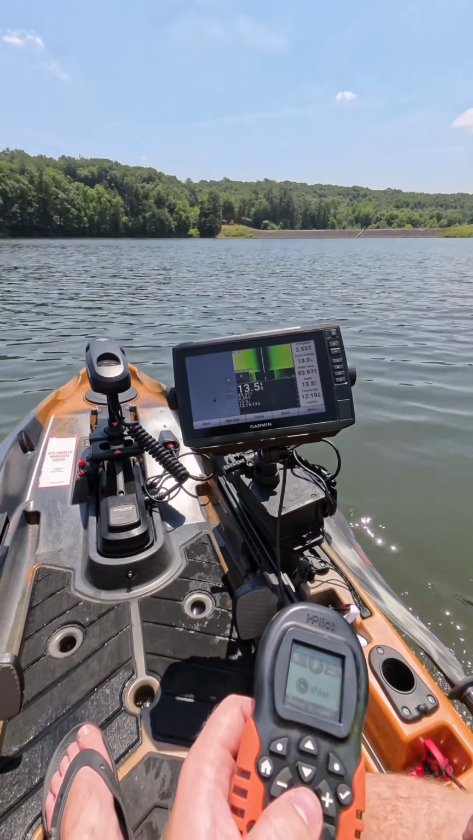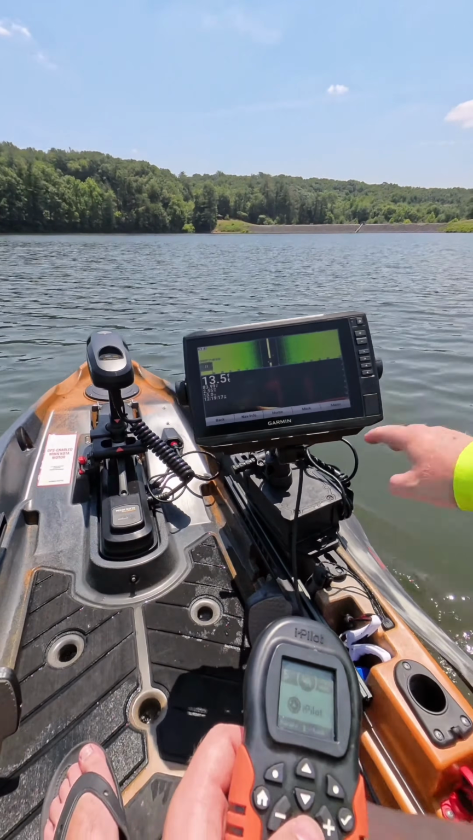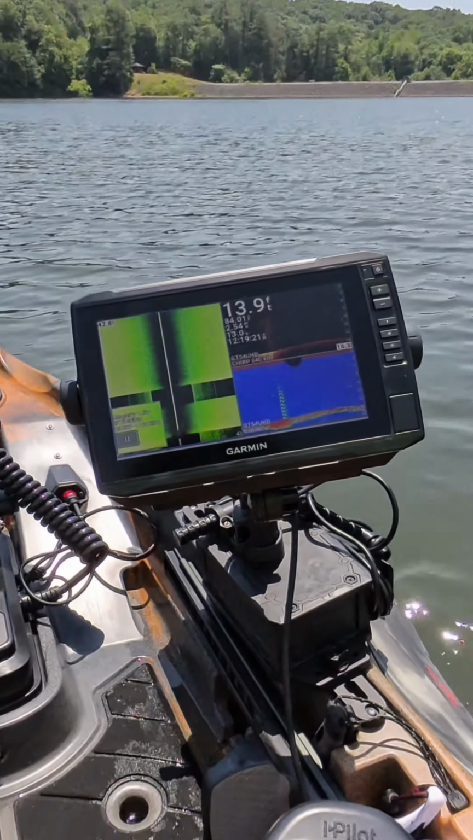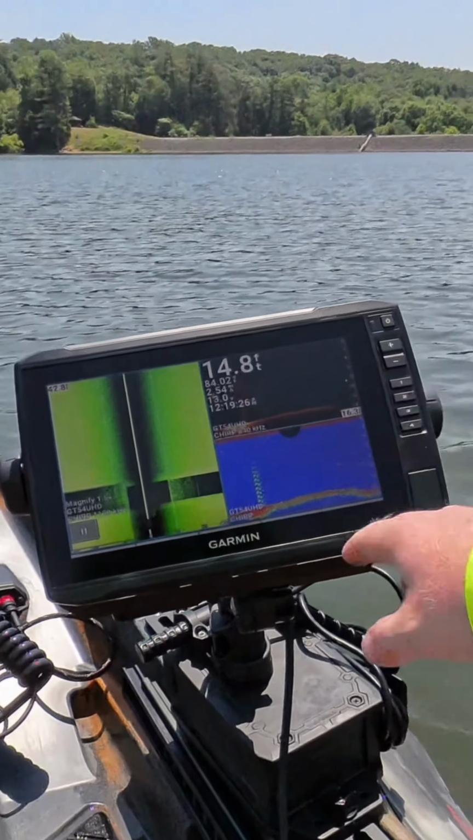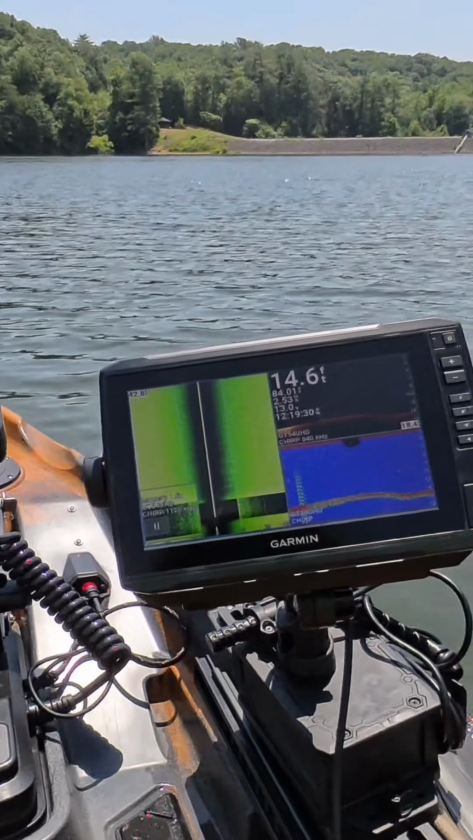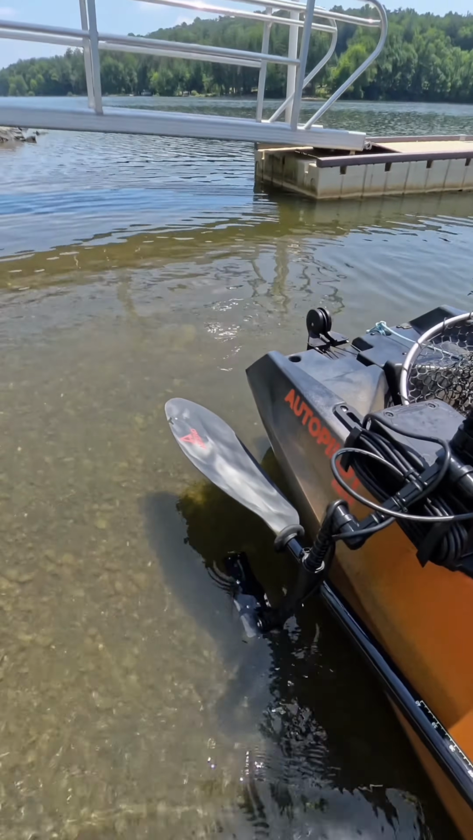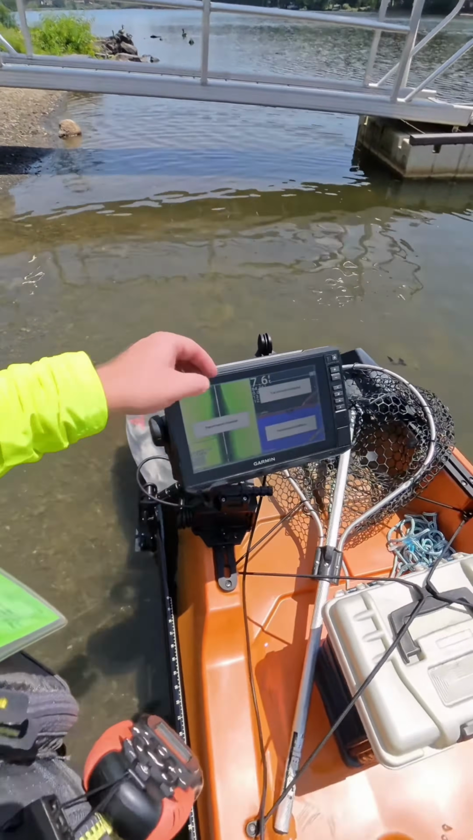But let's take a look at the 3. So it did seem to solve the down view and the clear view interference issues, because before it was all like that. Alright, so what I've done is I've gone ahead and mounted it on the back. See, the transducer is barely in the water. I'll go ahead and enable the sonar.